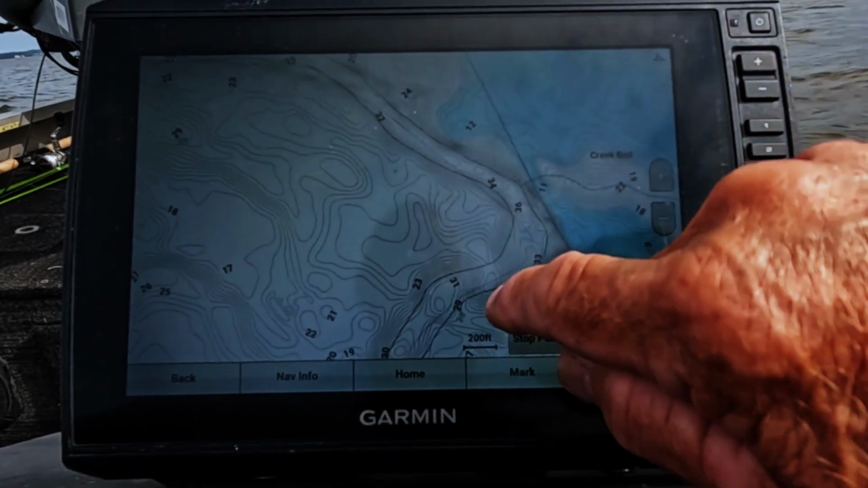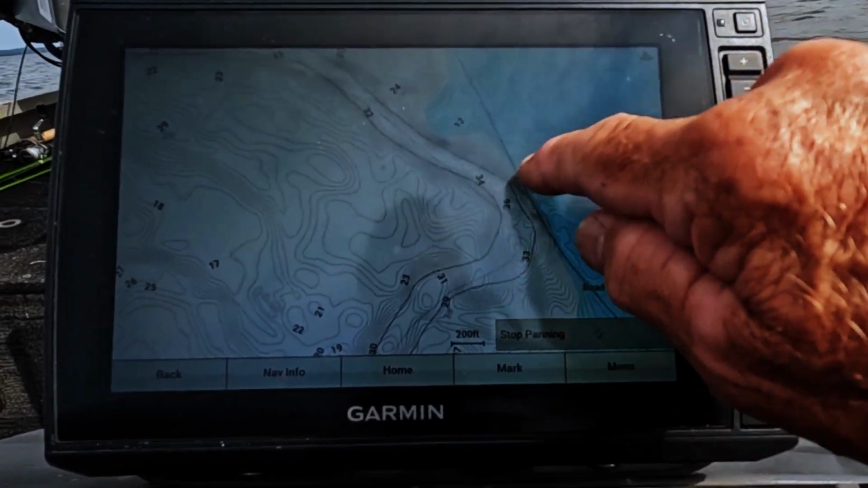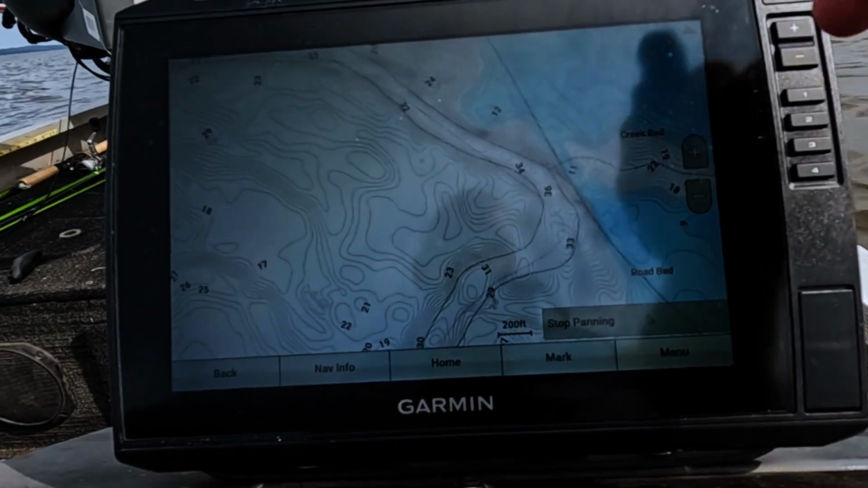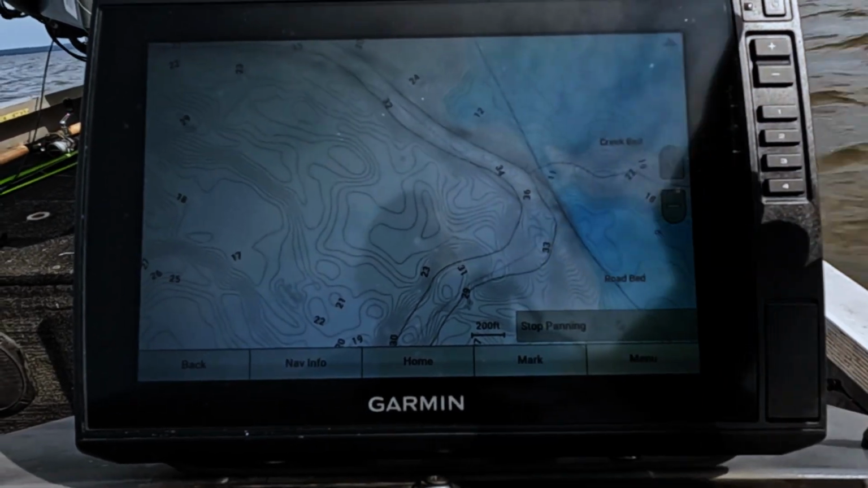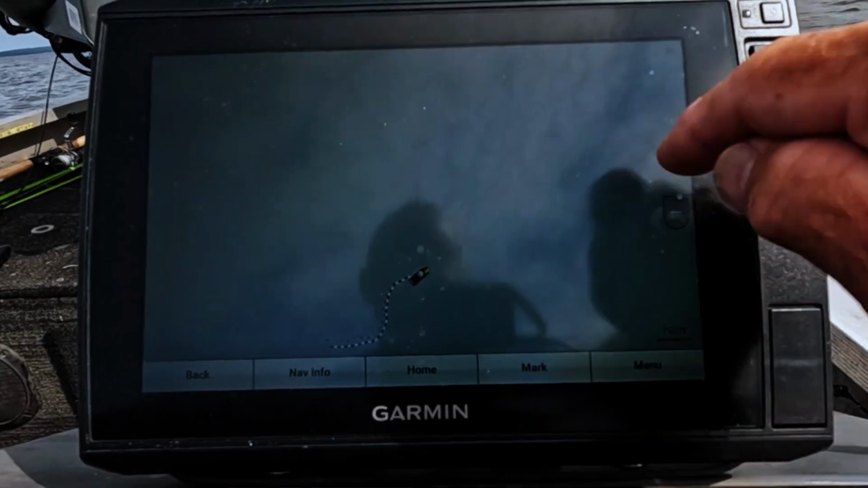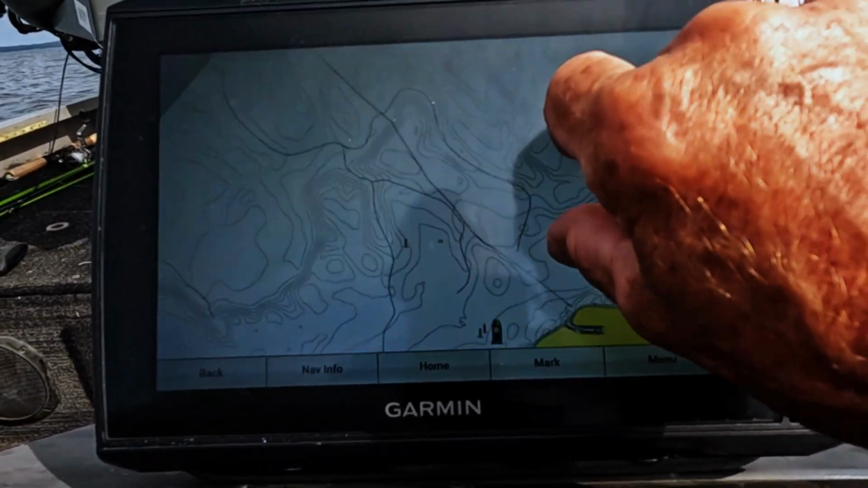And I mark these a lot of times. I'll put a mark, say right here on my ActiveCaptain maps, and then when you sync it, it'll show up, and I'll call it "try," something like that. I'll show you what I'm talking about, so let me do it.